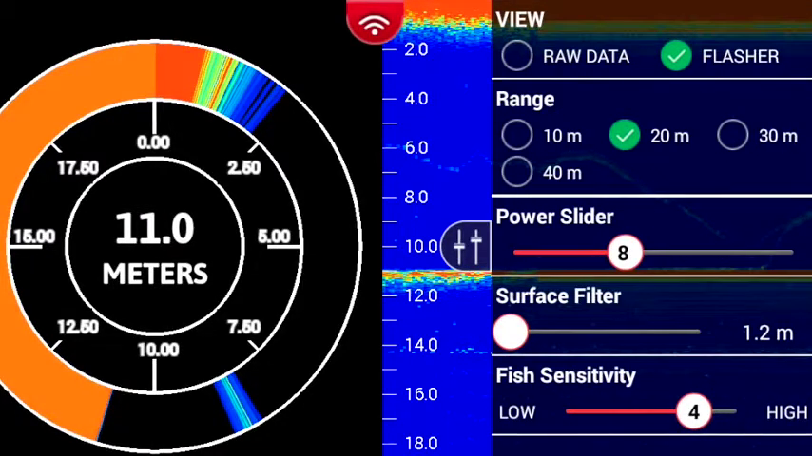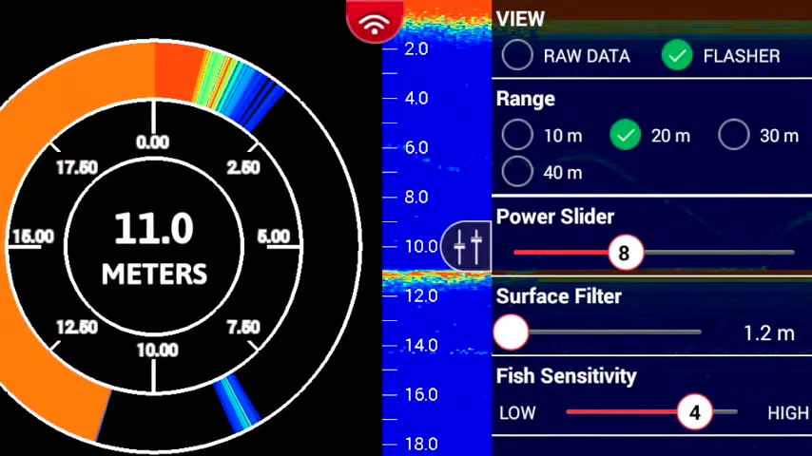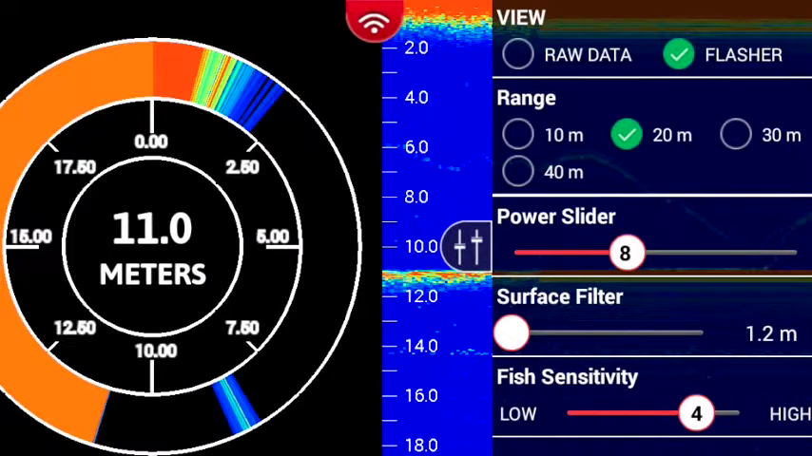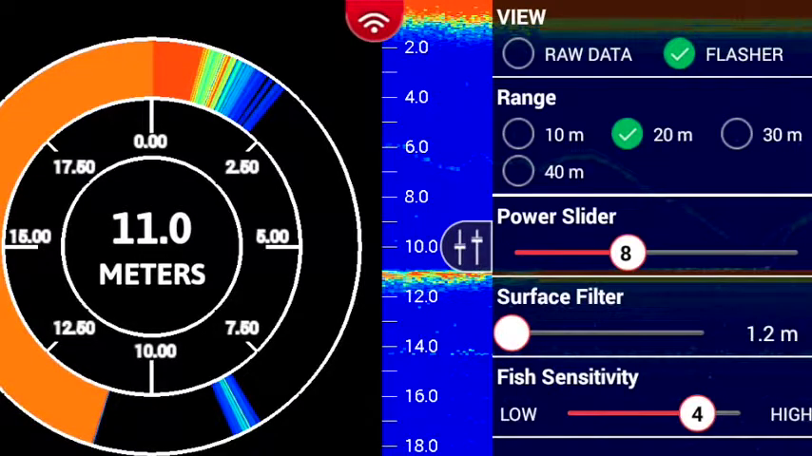The final option on this screen is for fish sensitivity. As you turn it to the right, which is the high level, you're going to be able to detect very small fish in the water. And as you go all the way to the left, you're only going to be detecting large fish. Again, you want to play around with this as you have your jig in the water. A lot of times your jig will be seen as fish using the fish sensitivity scale. You can change that and lower that so that your jig is not seen as fish in the water.